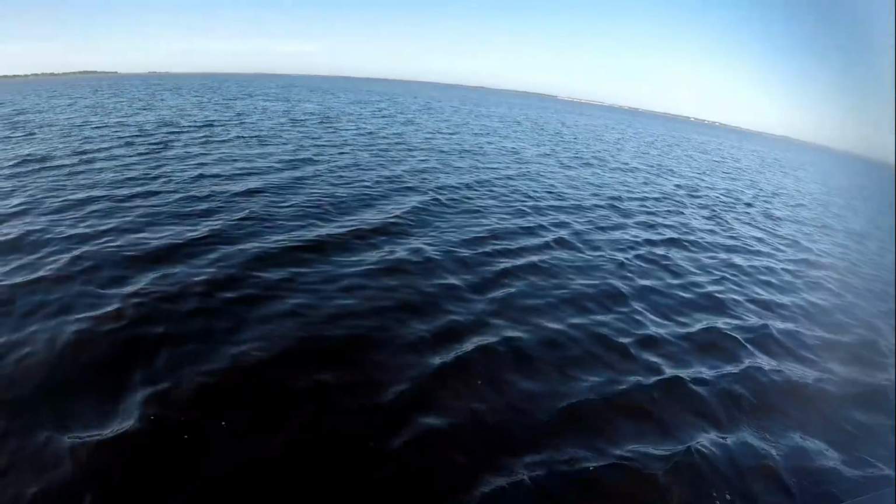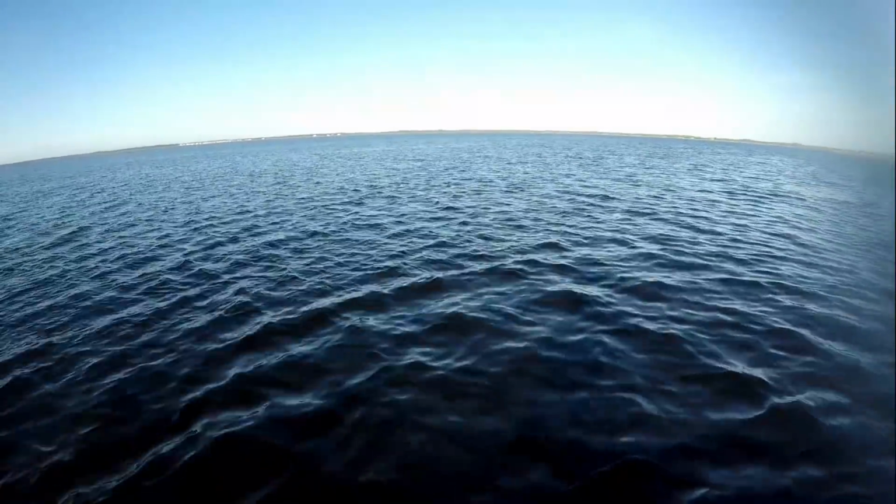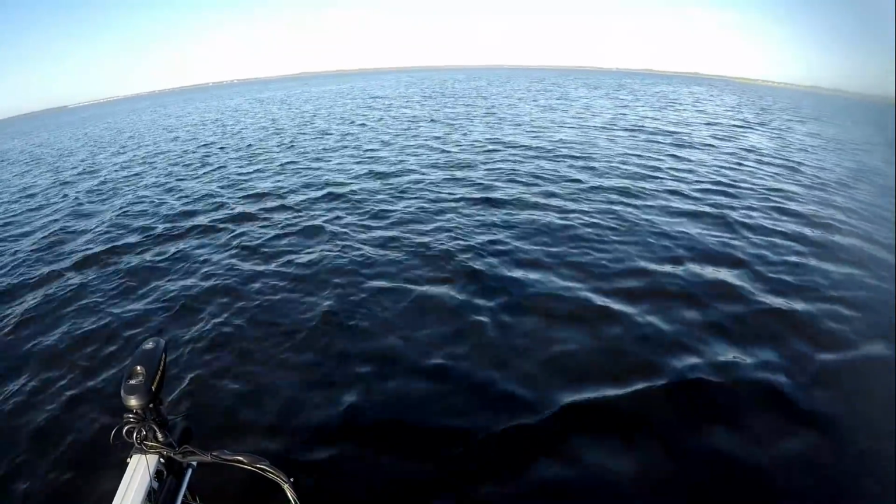Same deal, worm, that's all I can catch them on here. You won't really see fish blowing up here, they're just down there. But this is where we had probably 7 or 8 fish over 4 pounds out here yesterday. That was all with live bait, but they're here. We actually caught bigger fish. I've caught bigger fish here on artificial than I have on live bait.